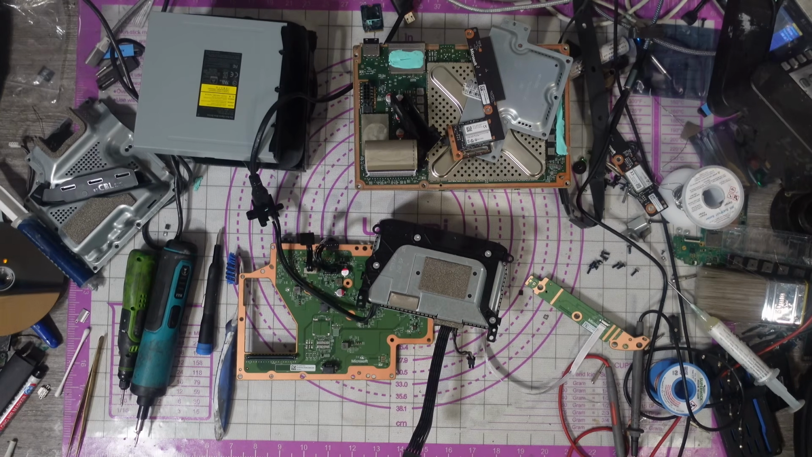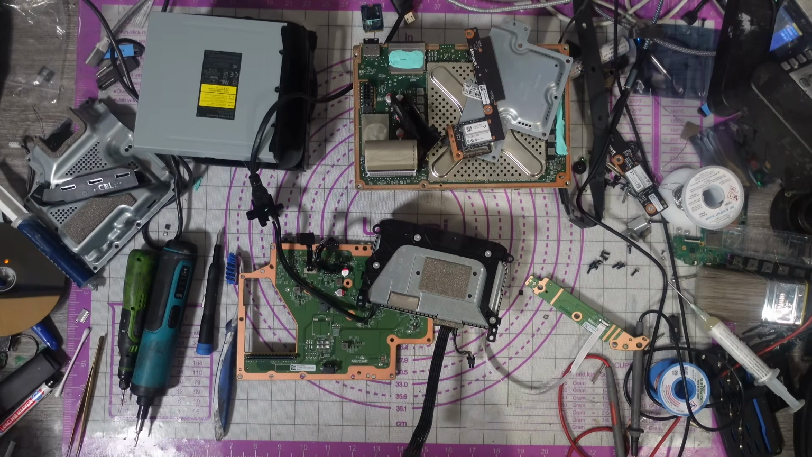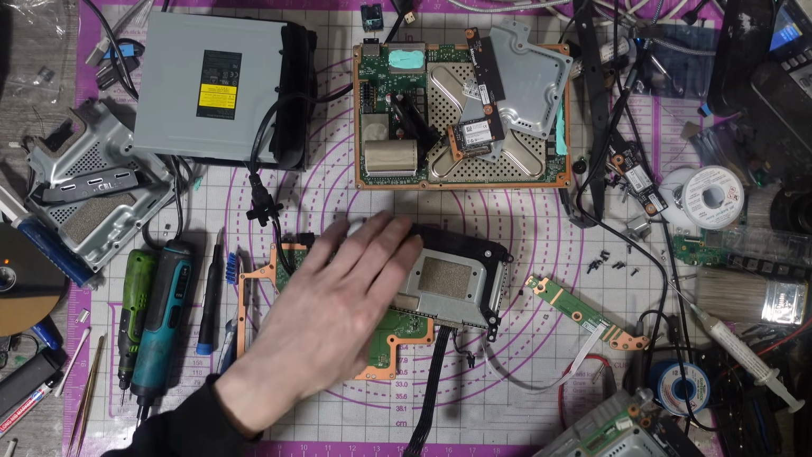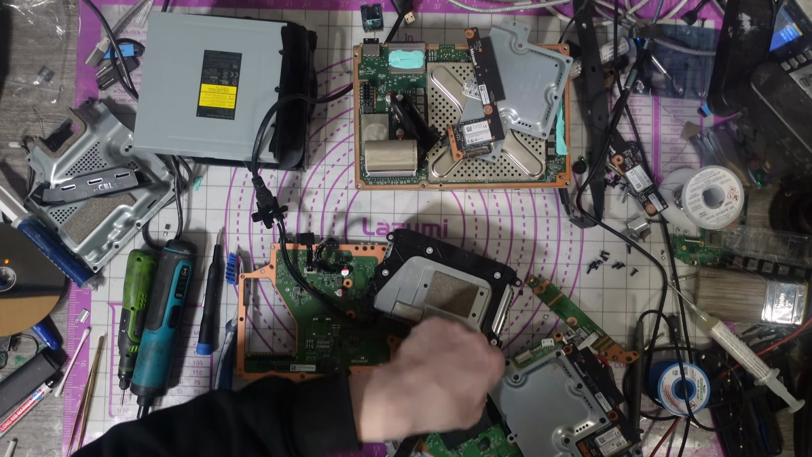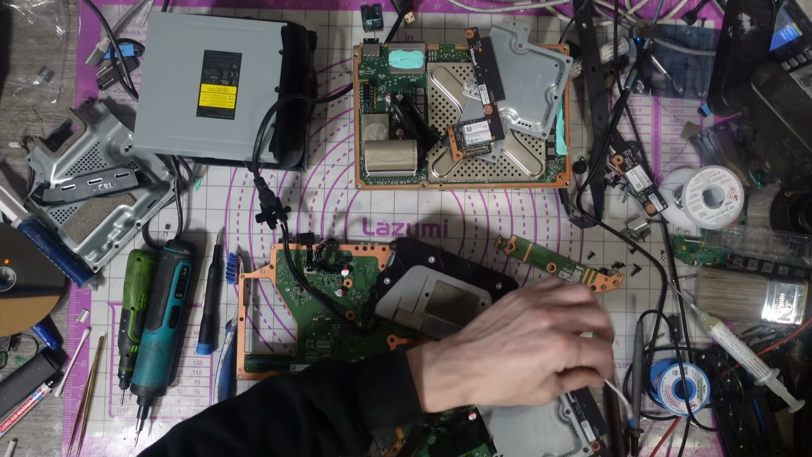I didn't really want to do this, but I'm going to have to use a known good working board. That's annoying. Right, so does this one work? It should do. Might not work by hot plugging it like that though.